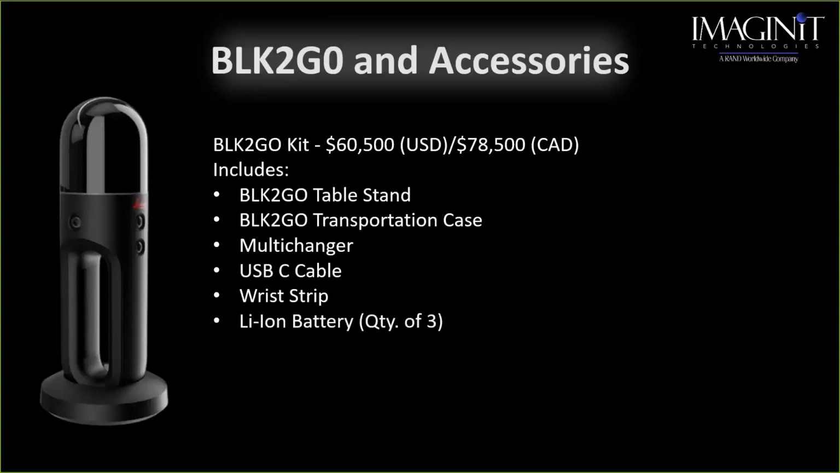It includes the table stand, which if you look at the picture on the left-hand side, it's the little disc that it's sitting in. It does come with a transport case. It is a hard case. It only houses the BLK2GO and the 3 batteries. It looks like a pill, a plexiglass pill with a little carrying case. It does come with a multi-charger that will charge up to 4 batteries. It charges 2 batteries at the same time while the other 2 wait. It also comes with a wrist strap, and like I said, it comes with a quantity of 3 batteries.